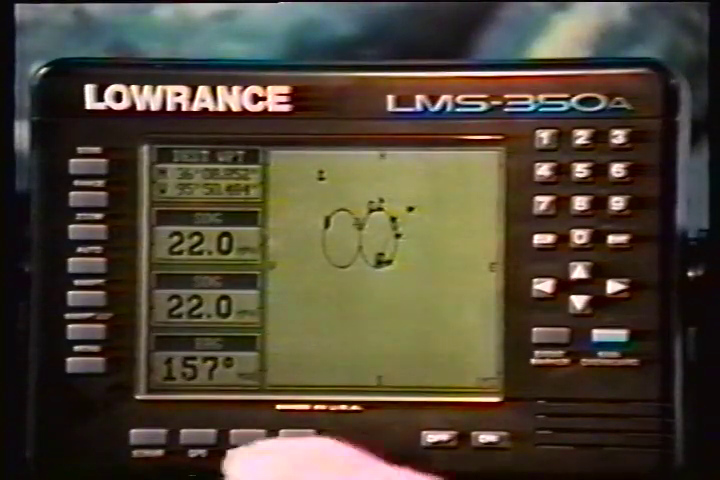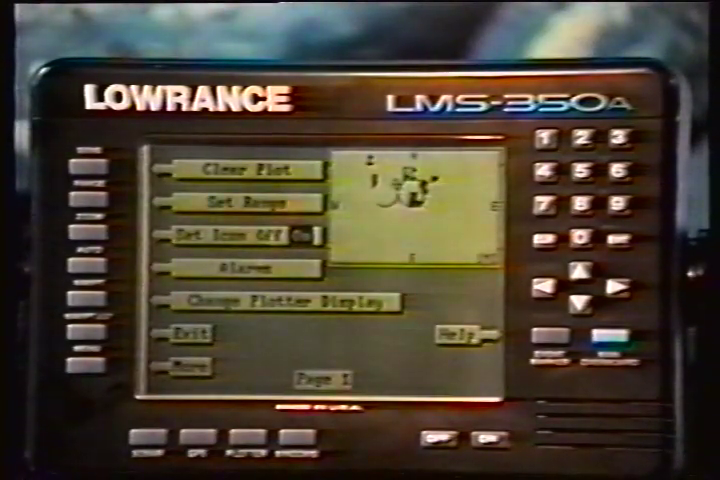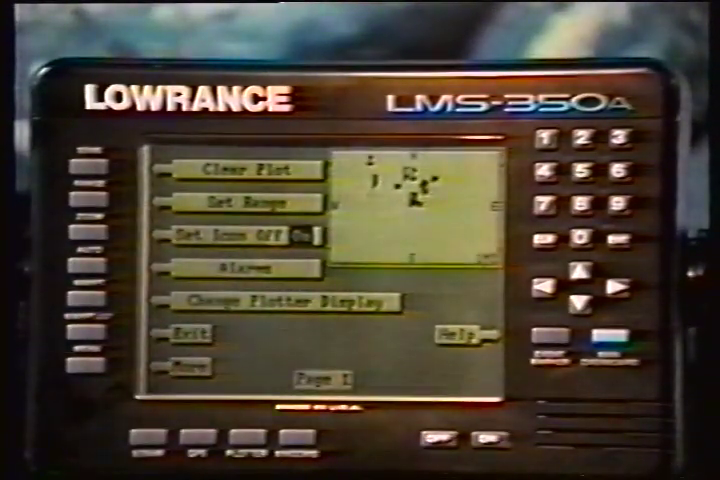Pressing the menu key while the plotter displays gives you a new set of menus that relate only to the plotter. There are 2 pages of plotter menus. To clear or erase the solid track line from the screen, use the Clear Plot Menus selection. The plotter will continue to draw your track after this key is pressed, starting from your present position.